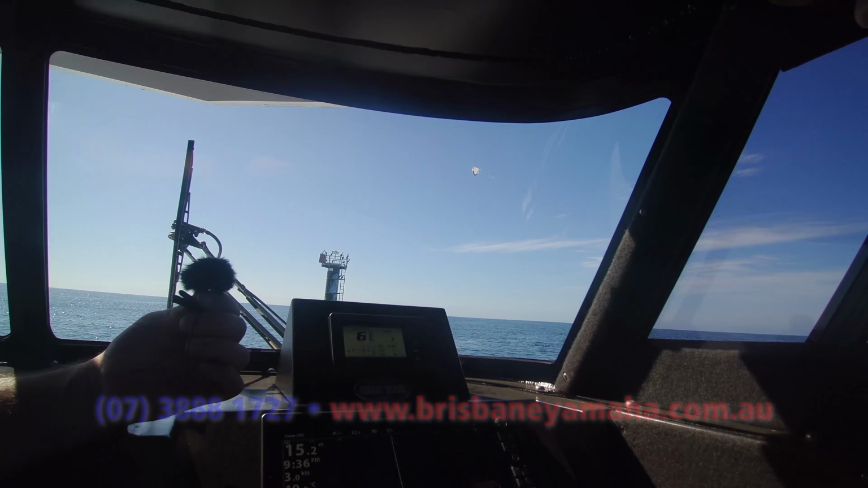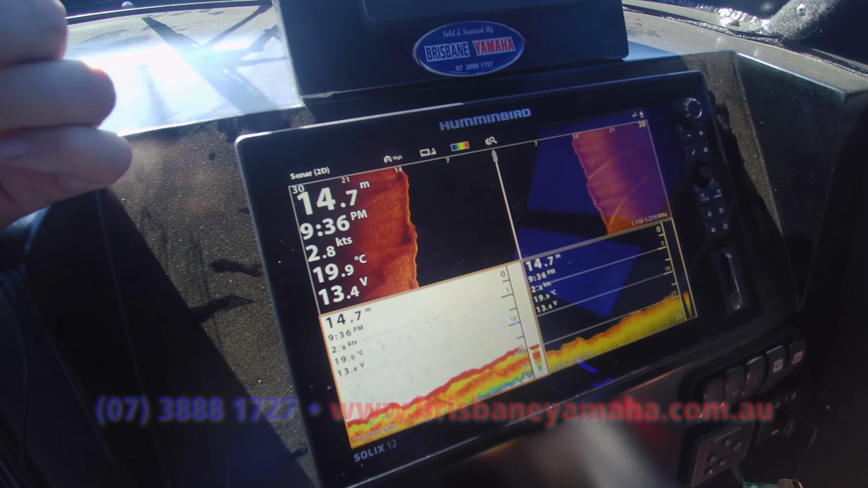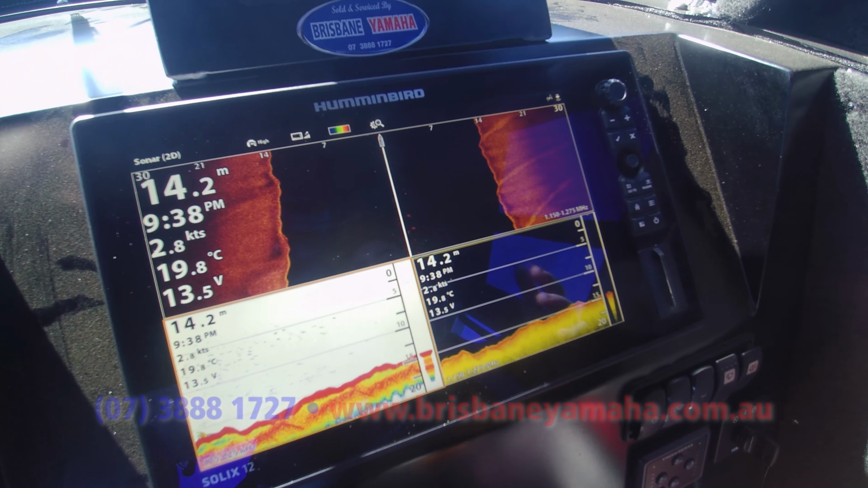We're looking 30 metres out either side. How do we know it's 30 metres? We've got the range up the top there. Now, that's only based on the depth we are? No, we can edit the range up to 75 metres either side. Wow. We kept it in because obviously we want more on the screen.